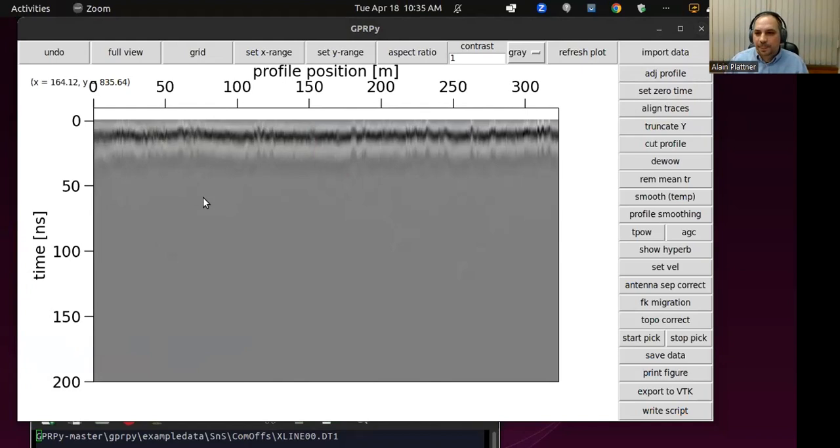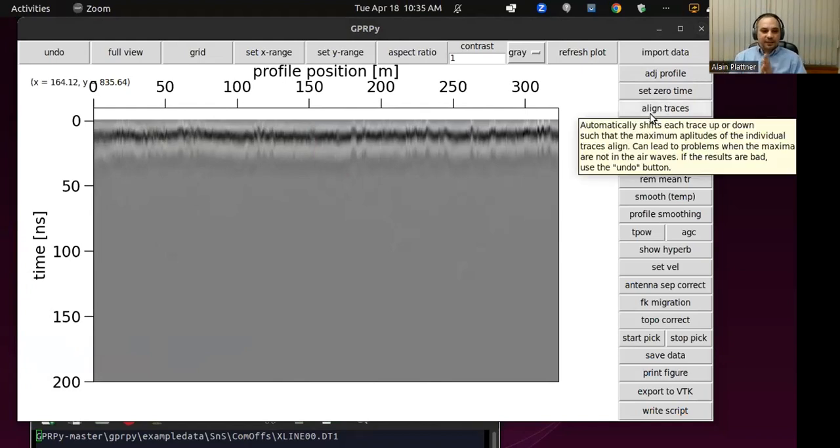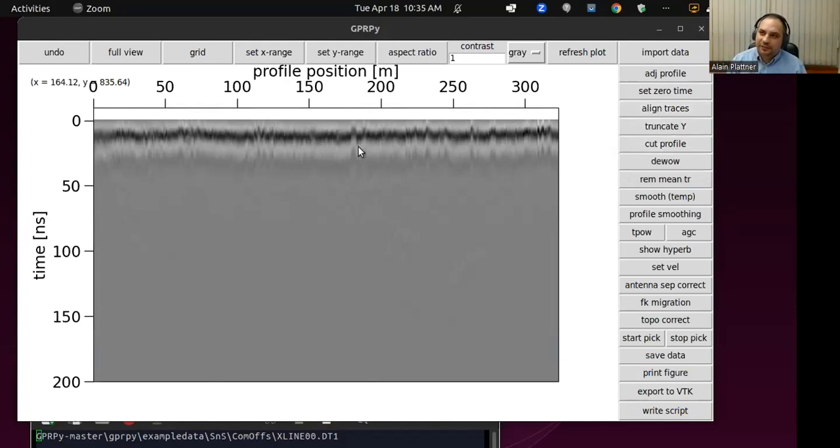Okay, align traces is really useful if you have unshielded antennae like we have here. This is, I forget if it's 100 megahertz or 50 megahertz, this is with the 50 megahertz antenna, they're quite big. They're like 2 meters long, and putting them into a shielded box would make it really difficult to carry them around in a forest.